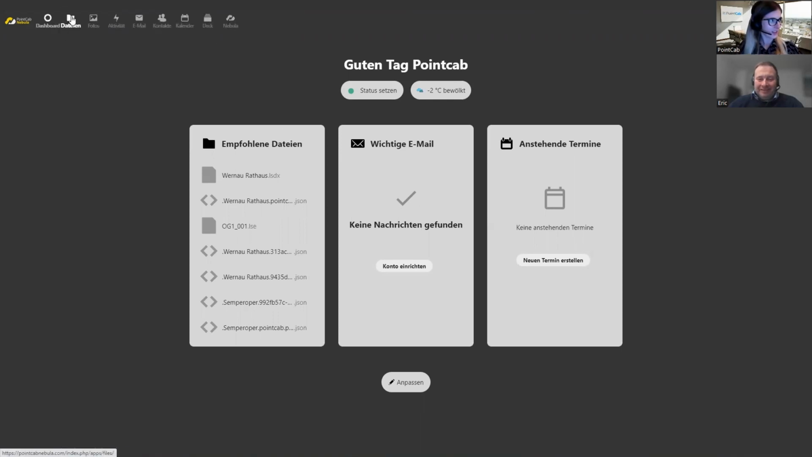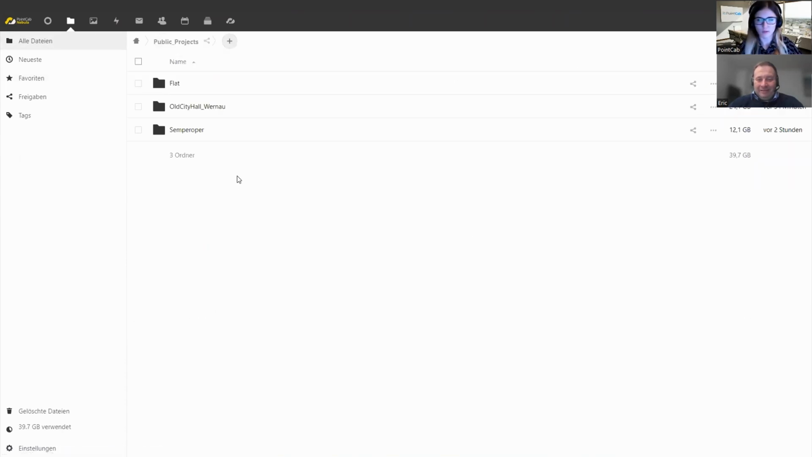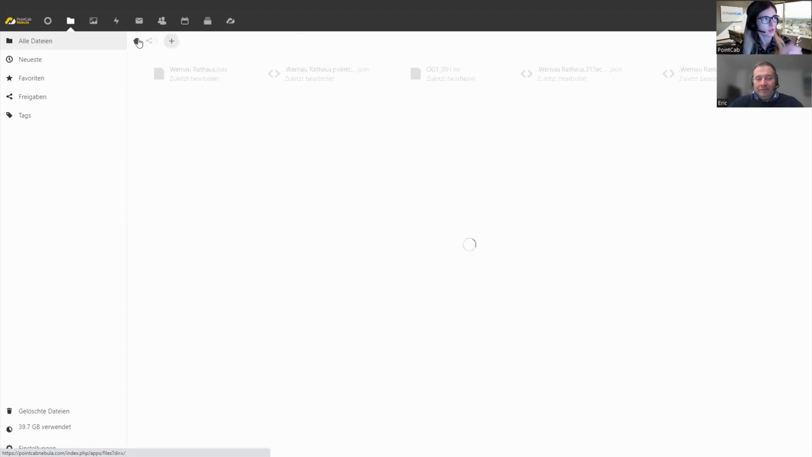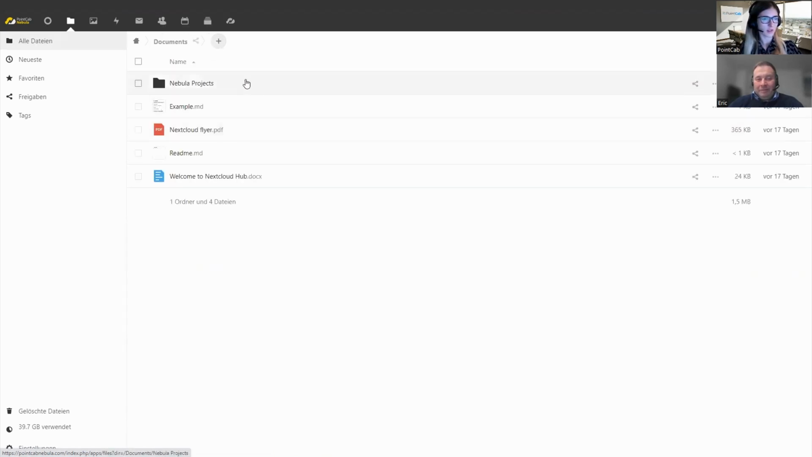Then I can go into the files tab, where I can find all the documents that are saved on the Nextcloud platform. Here, for example, there's a folder with the public projects that we have on our Nextcloud instance. Here are a couple of sample projects. One can have a look in it and see that there is the normal PointCab project structure with a change: a new folder called Nebula, which allows for everything to be shown in the web viewer.